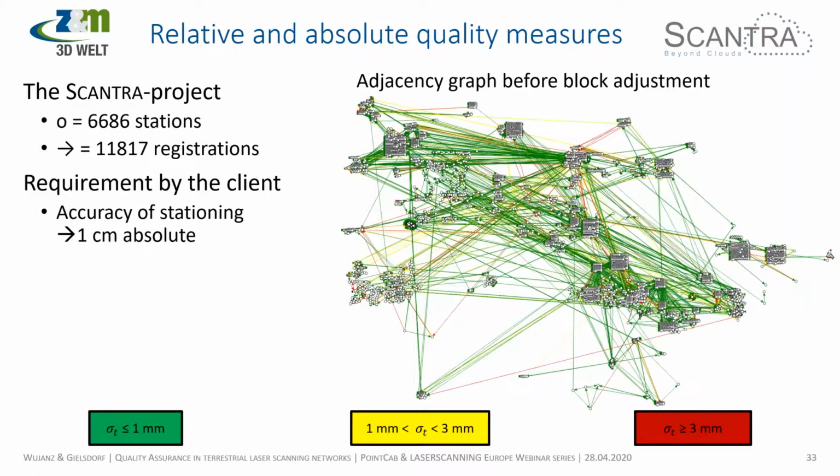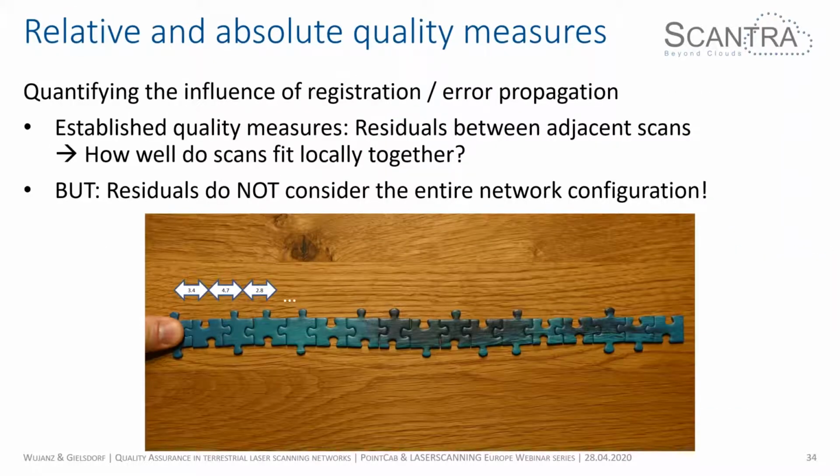So let's have a look at what this means. You also probably have seen this if you had a look at or follow the Taming Errors series. I think apart from us, nobody else gives you, or all give you, relative quality measures. So that means they tell you how well two scans fit together. The problem with that is that it doesn't consider the entire network configuration. It just tells you how well two scans fit together, or at least they claim to do this.